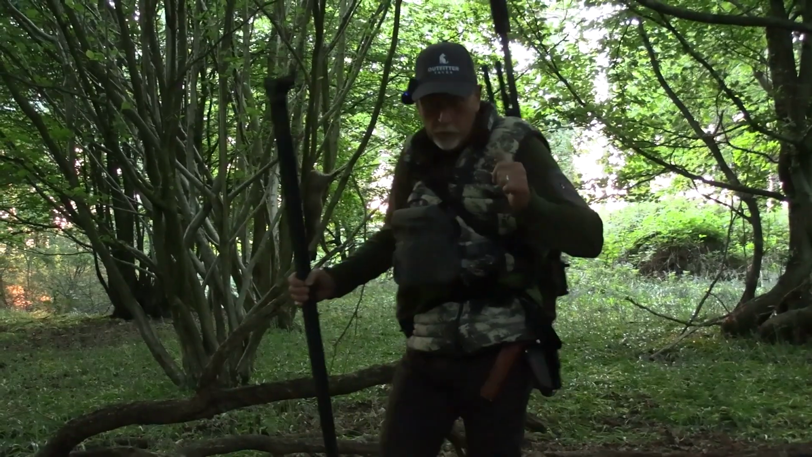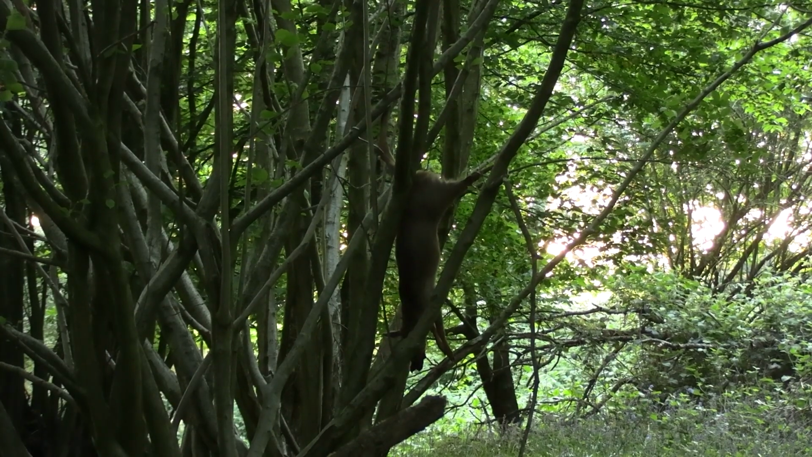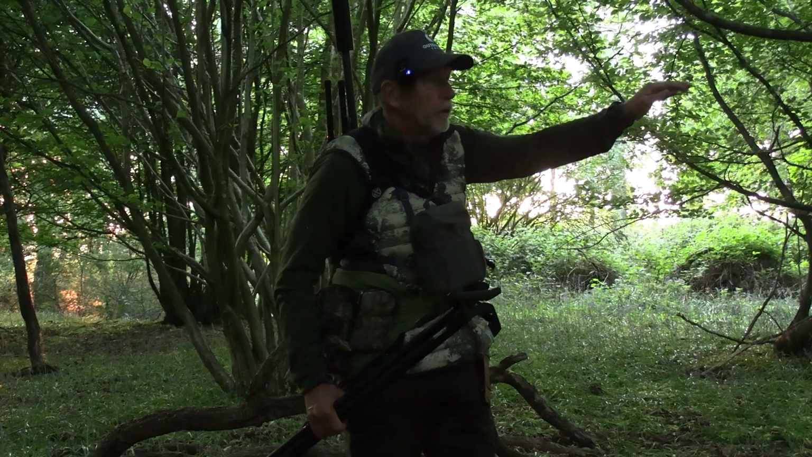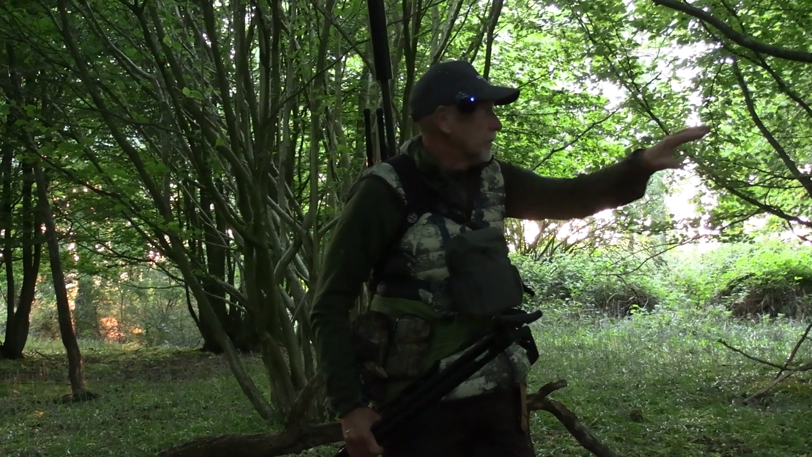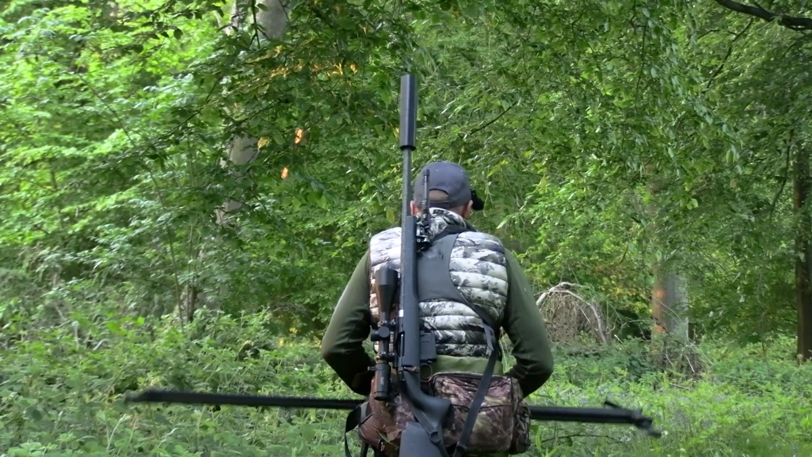The grey deer fully gralloched out, just hanging and cooling behind me. I've got a good wind here, so we'll continue now and drop down into the next little block of woodland. I think there'll be some open areas in that as well, in between the bracken. Quite a good breeze blowing in actually, so we've not disturbed anything further up. So we'll go and have another look.